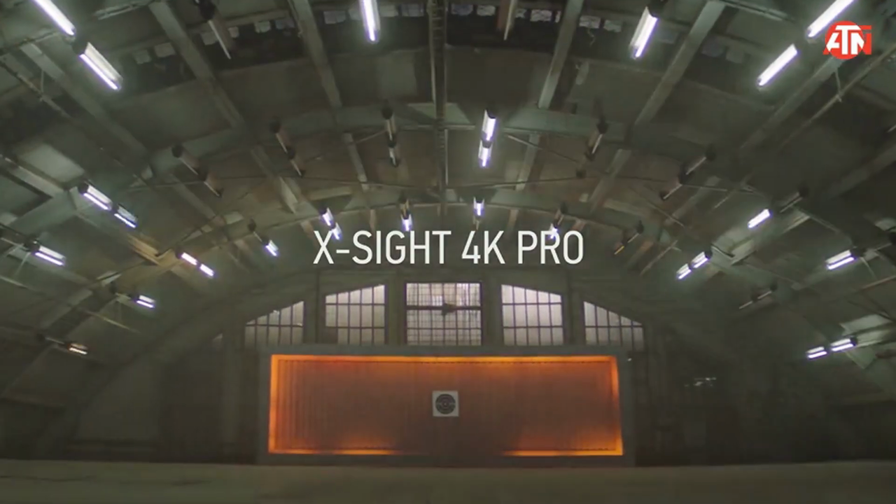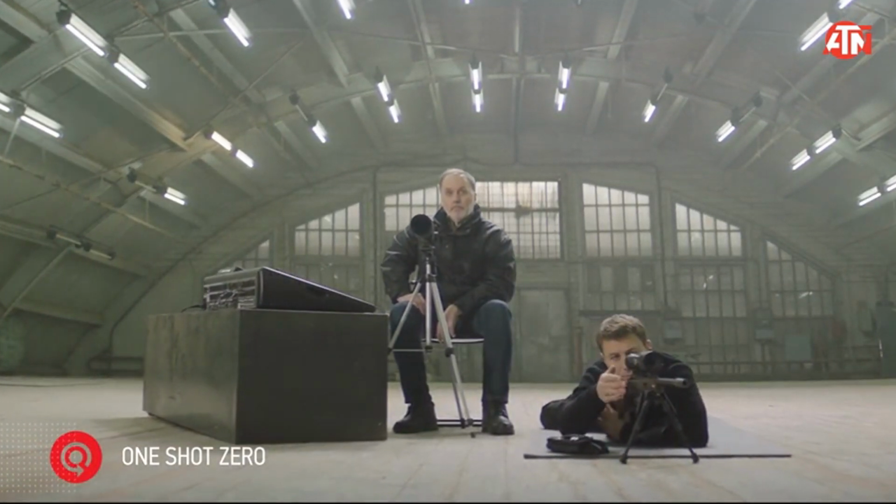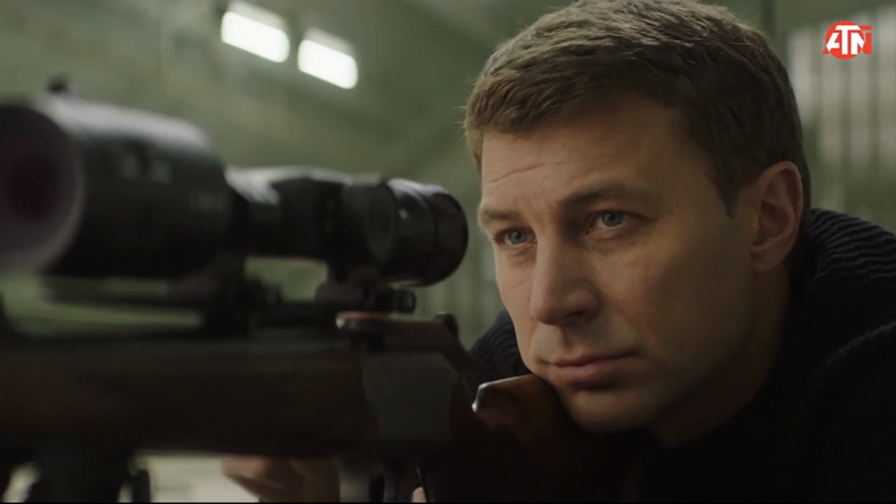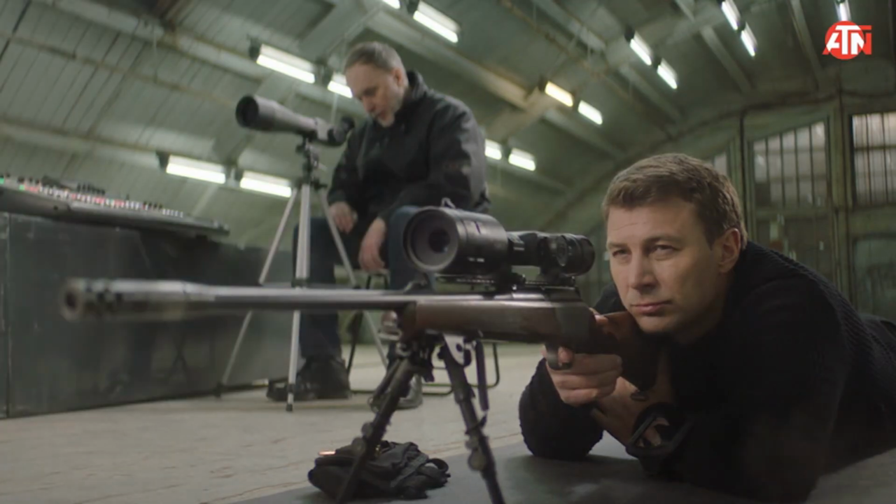Battery life. Thermal scopes consume a lot more power because they're constantly detecting heat signatures. So, you'll need to keep a spare battery handy when using thermal optics for long hunts.